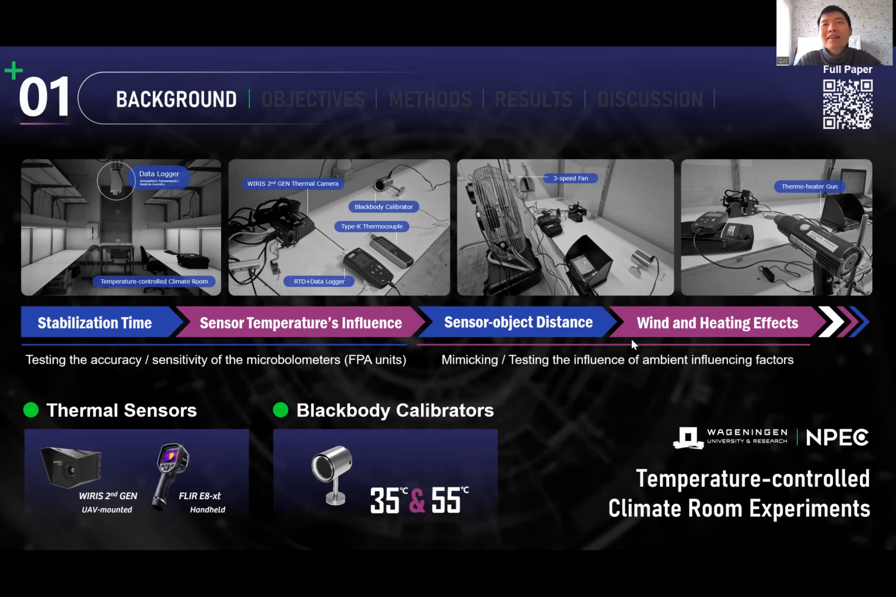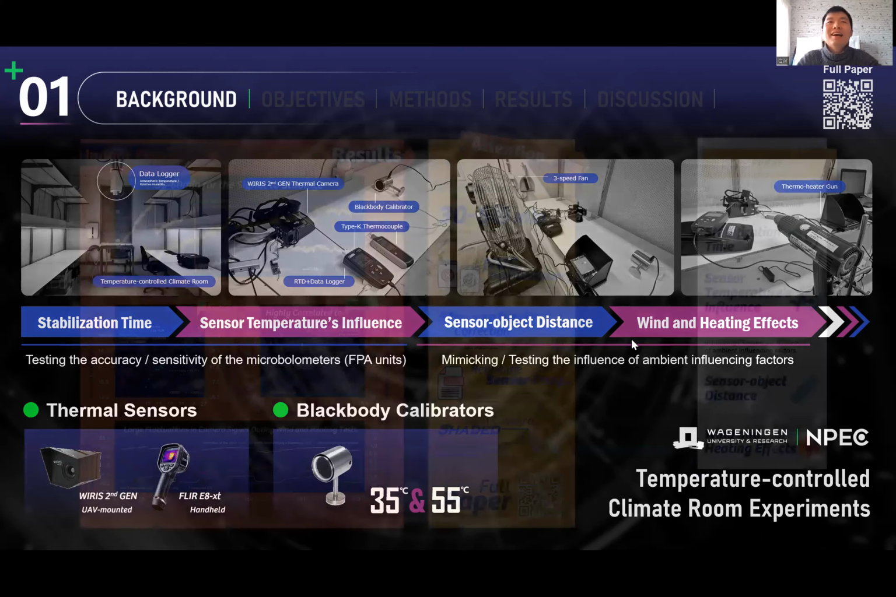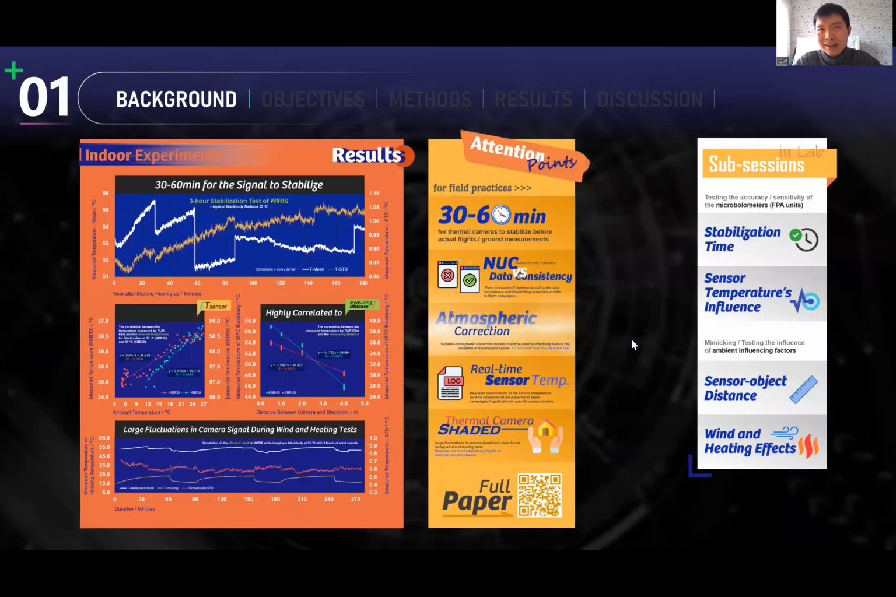And we have also used several external devices to test the influence of measuring distance and the wind and heating effects on the thermal cameras. As you can see from this slide, we have several results introduced. For the four sections, we have made several conclusions.